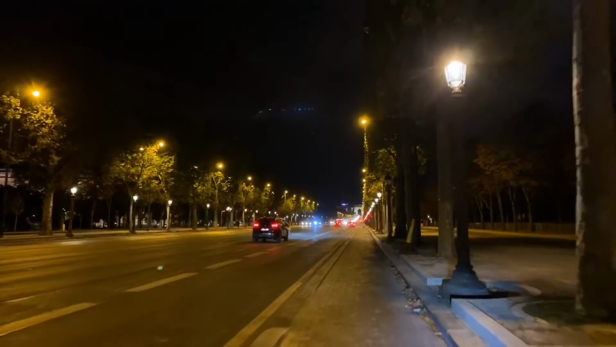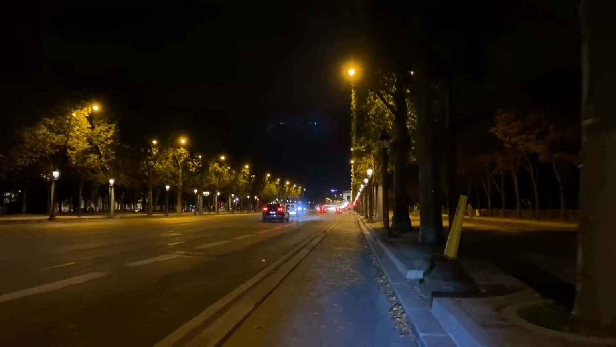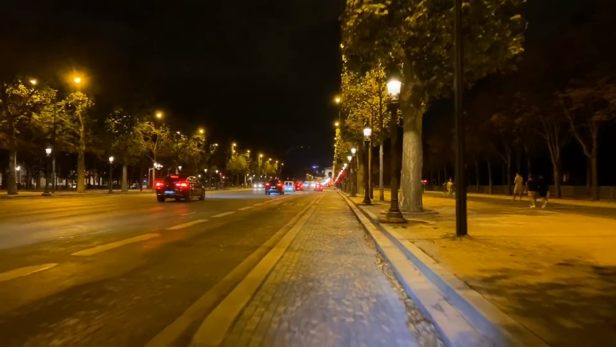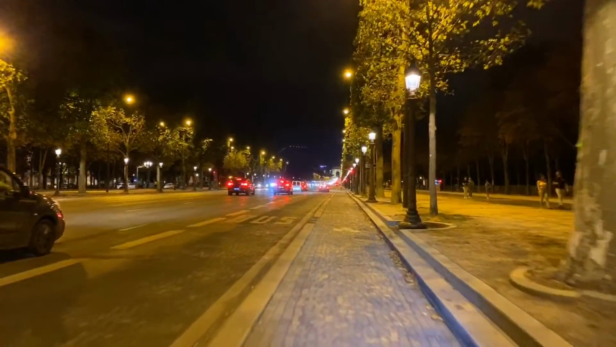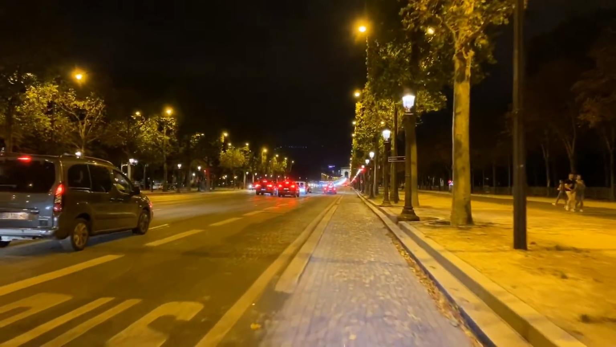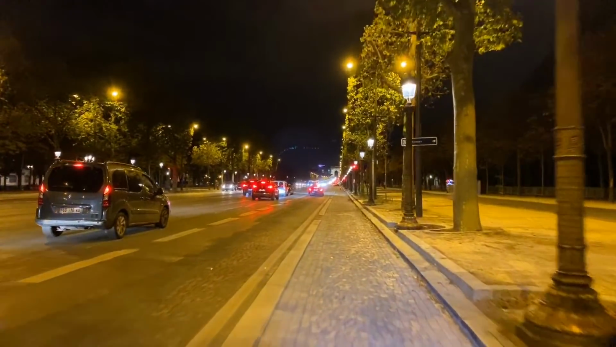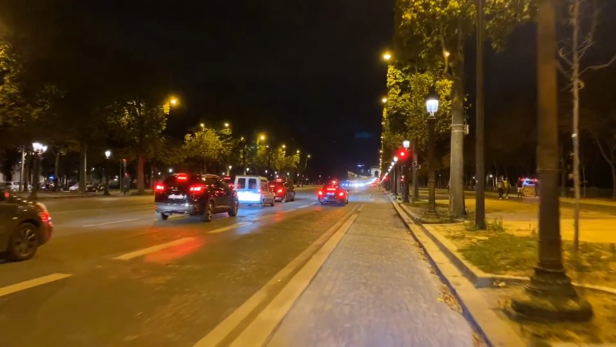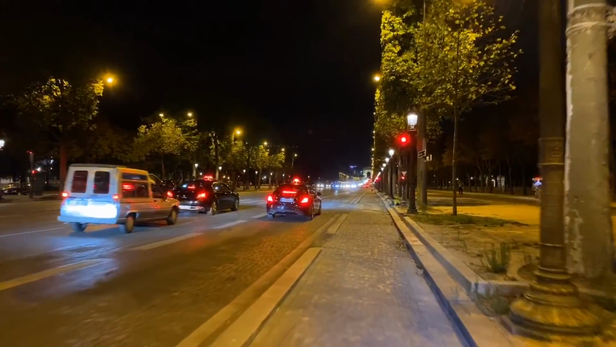I'm not even sure that these bike lanes were here previously. So this is a dedicated bike lane on each side, which is very useful for an avenue like this. Alas, we won't make it all the way to the Arc de Triomphe tonight.